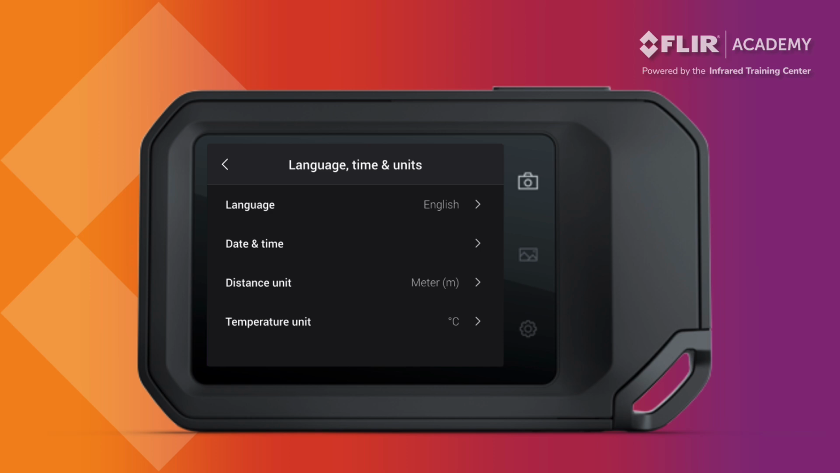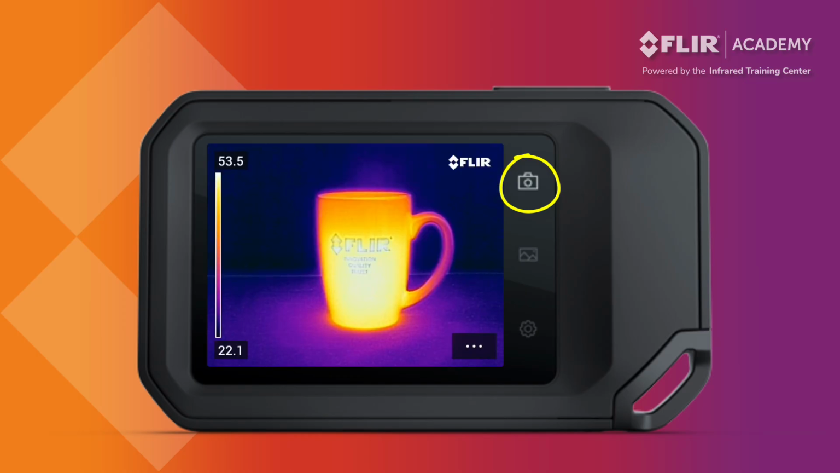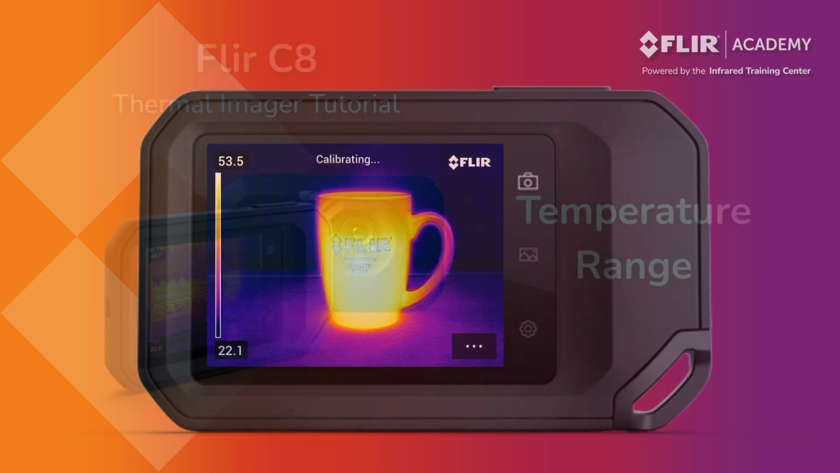This is where operators can also change the distance and temperature units in the thermal imager. Press the back arrow once more to return to the main settings menu, or press the Live View button to the right of the camera display to return to a live thermal image.